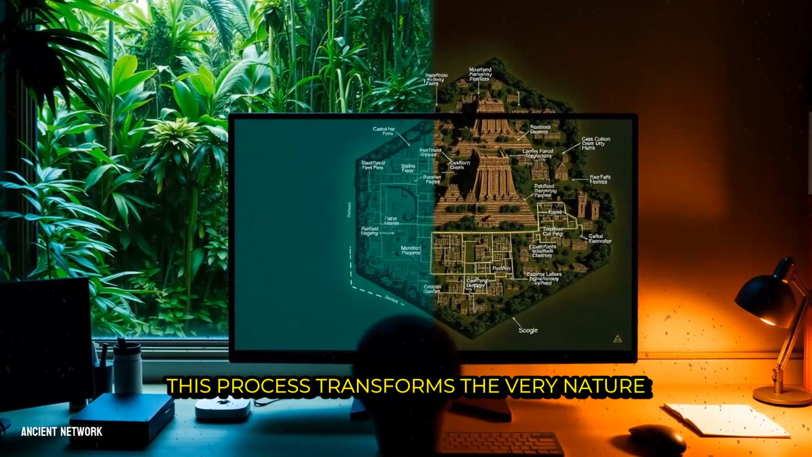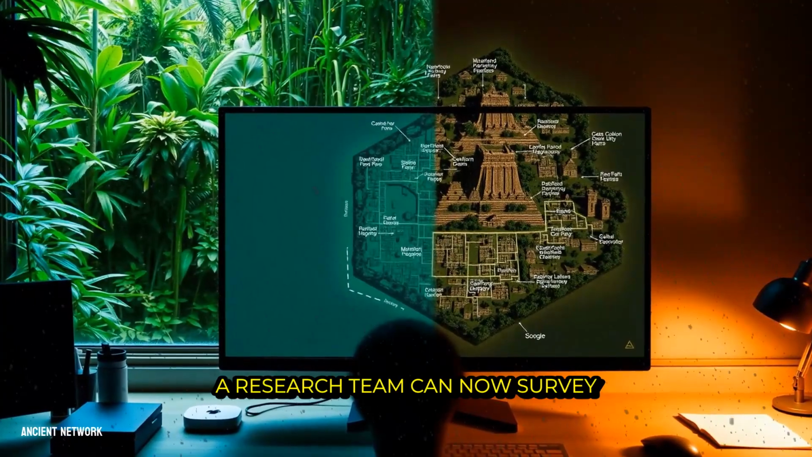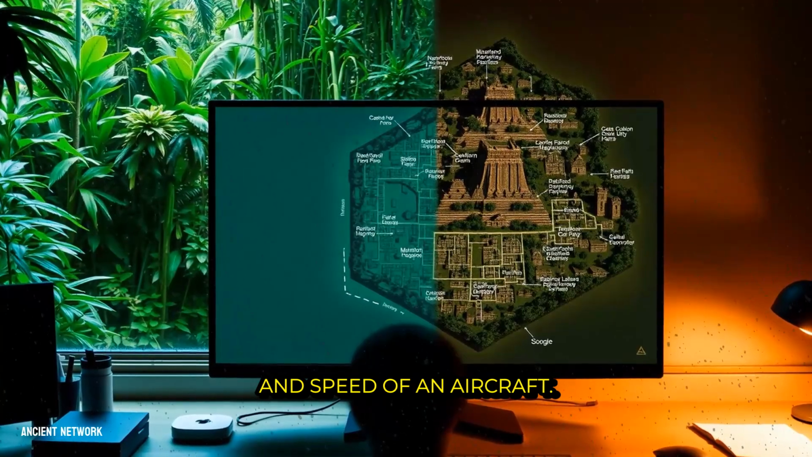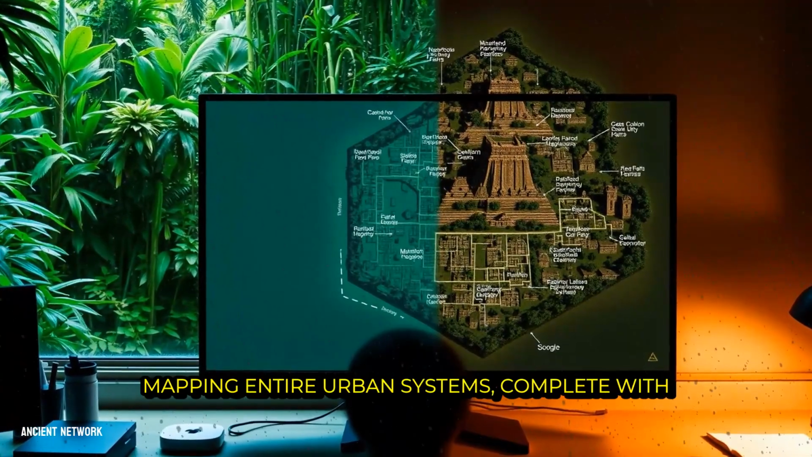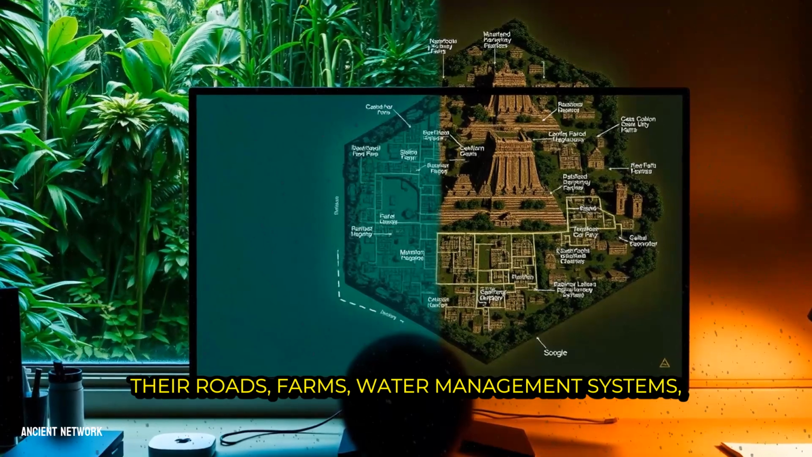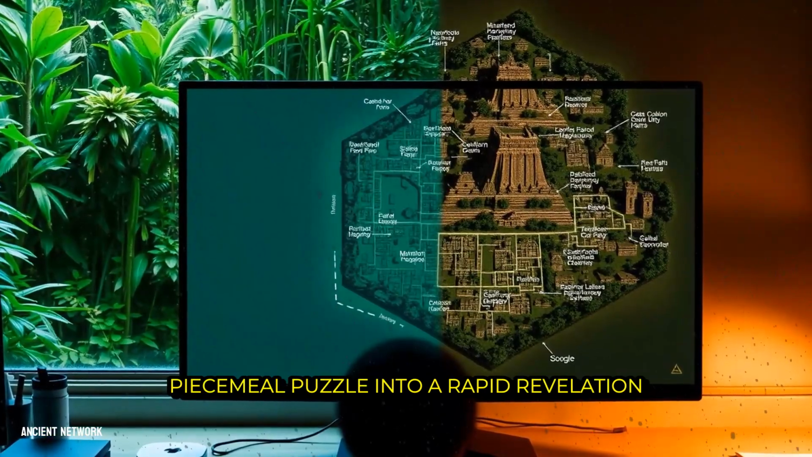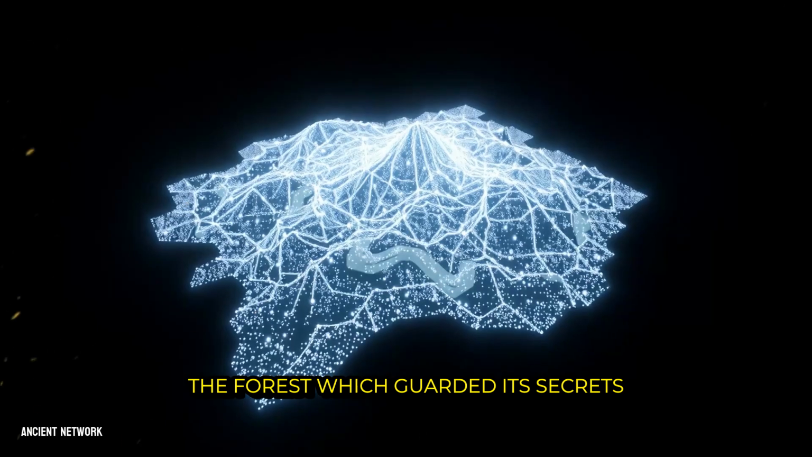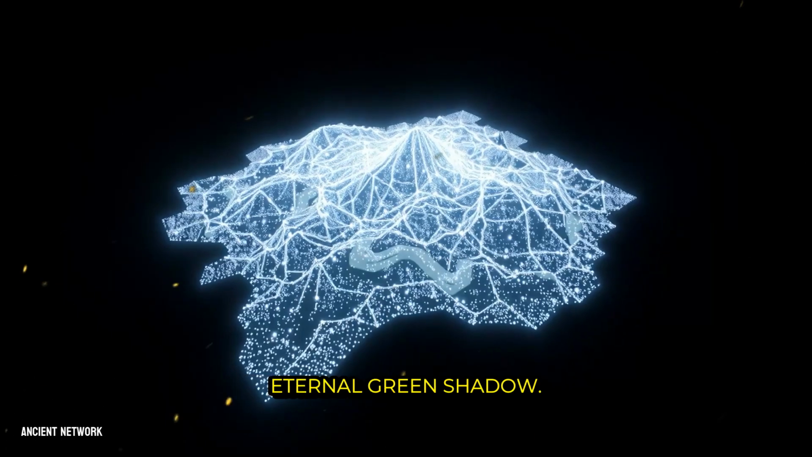This process transforms the very nature of exploration. A research team can now survey hundreds of square kilometers in a matter of days from the safety and speed of an aircraft. They are not just finding one temple at a time, they are mapping entire urban systems, complete with their roads, farms, water management systems, and defensive walls. It turns a slow, dangerous, and piecemeal puzzle into a rapid revelation of a complete picture. The forest, which guarded its secrets so well, has finally met a light that can see through its eternal green